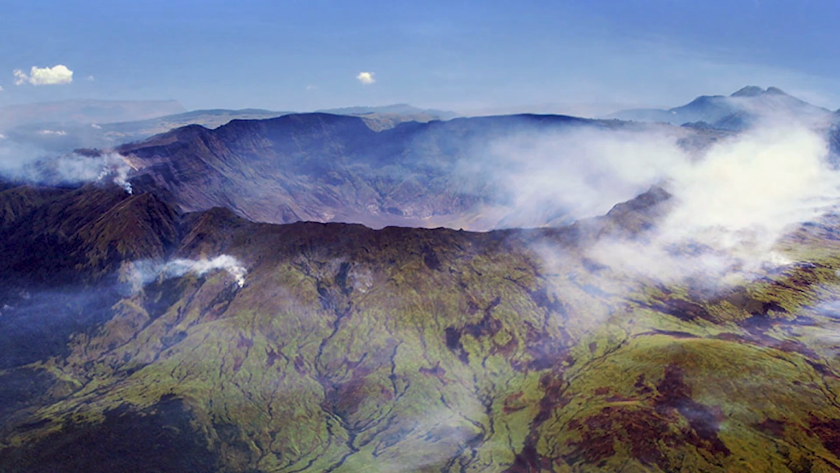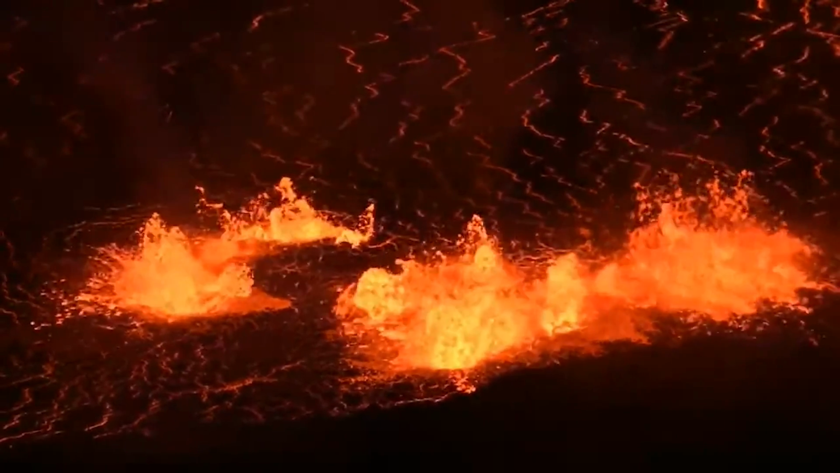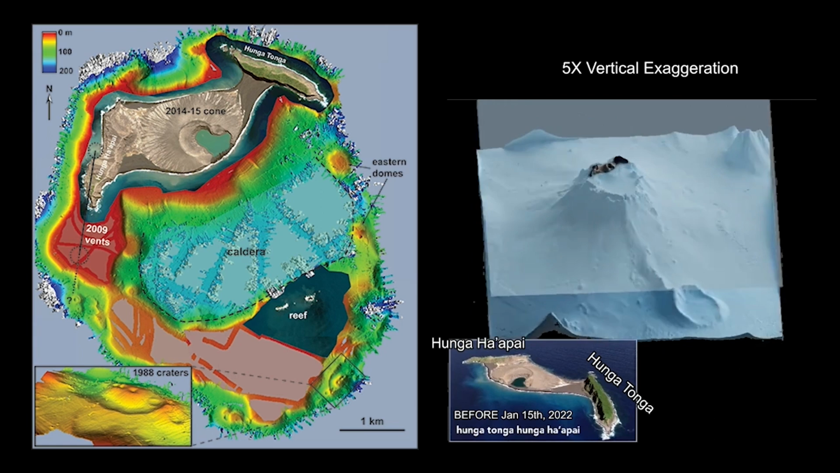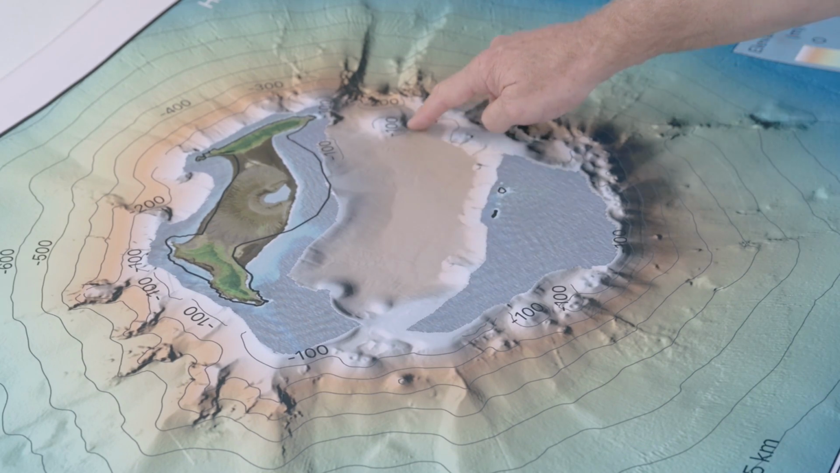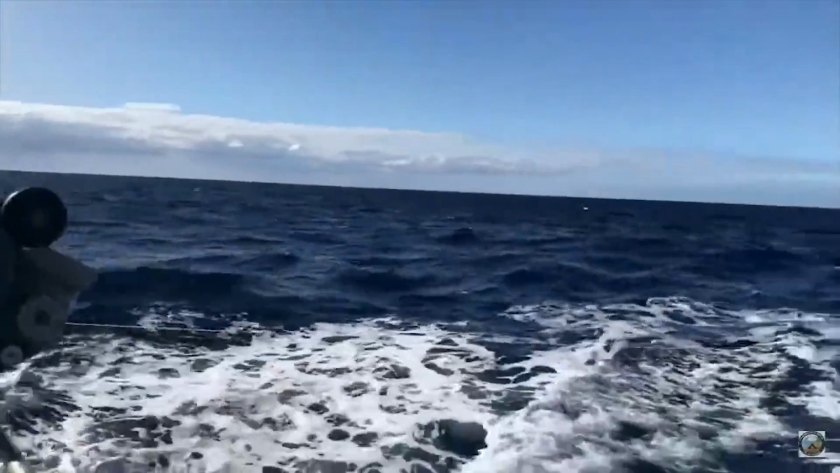It's a good thing that the caldera was surveyed as soon as it could be, because it might be filling with new lava. The sonar survey discovered some reflective plumes near the caldera floor, possibly due to ongoing submarine eruptions or more likely hydrothermal plumes. Research on the volcano is not done yet. More work is needed to see what is happening now on the caldera floor. After 3 days of work, the Pac Horizon returned to Nuku'alofa.